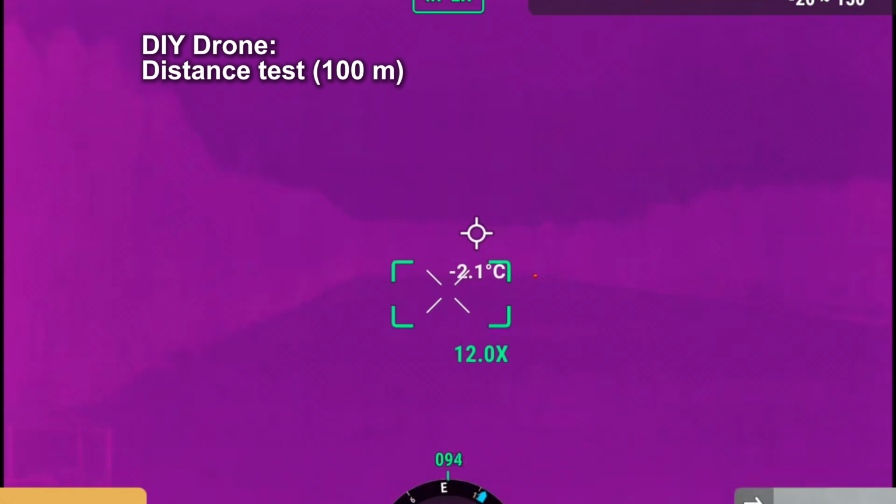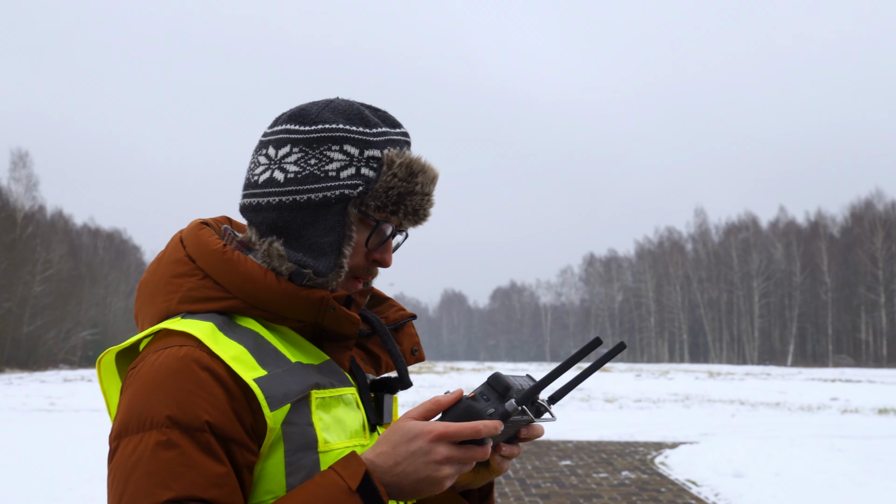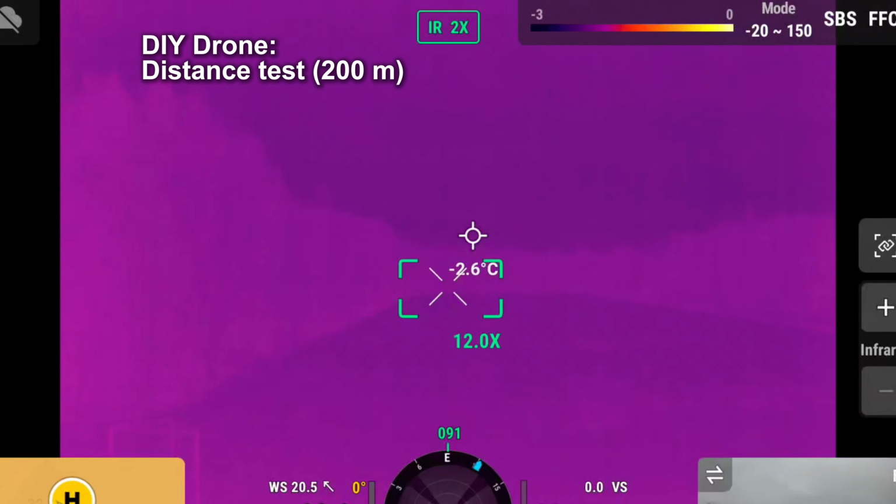It's obviously a smaller dot than it was before, but nevertheless it is still visible on my infrared camera. Yep, now I would say I no longer see the drone. From time to time I see some very small blip, but probably I wouldn't notice it if I wasn't looking for it.